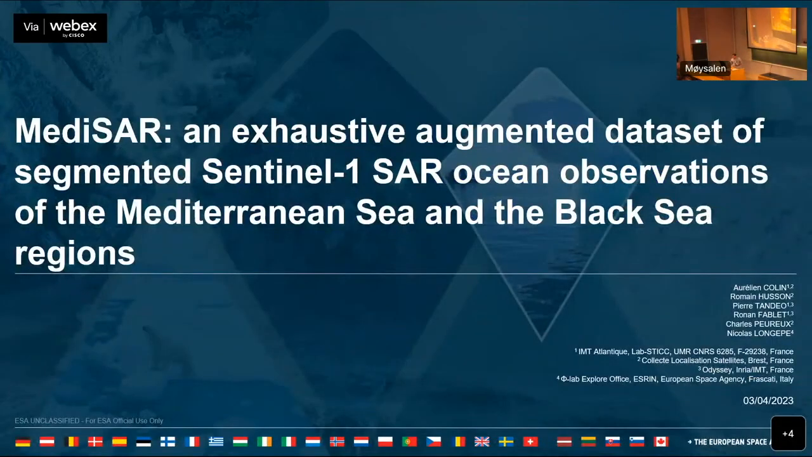And I'll move on to the next one, which is MEDI-SAR, an exhaustive augmented dataset of segmented Sentinel-1 SAR ocean observations of the Mediterranean Sea and Black Sea. And this contribution here is really robust in the fact that it used every IW image in the Mediterranean Sea. And I think this is going to be a growing trend in the field, to really use a lot of these data.